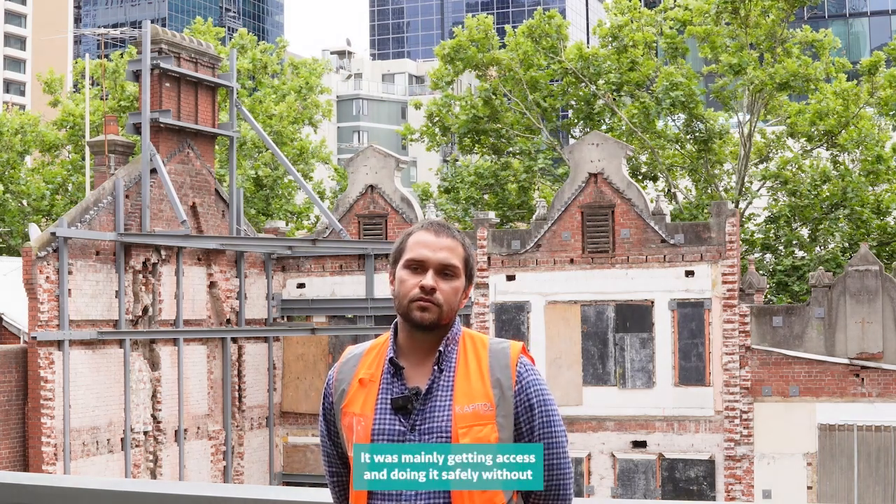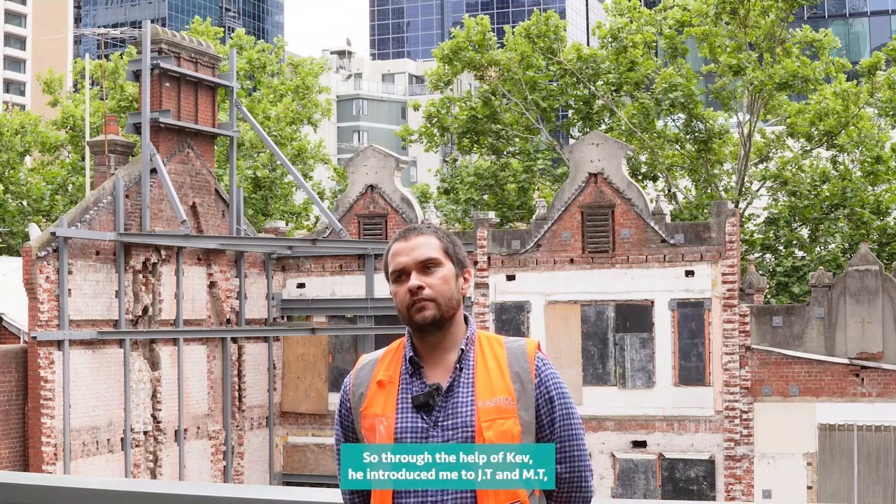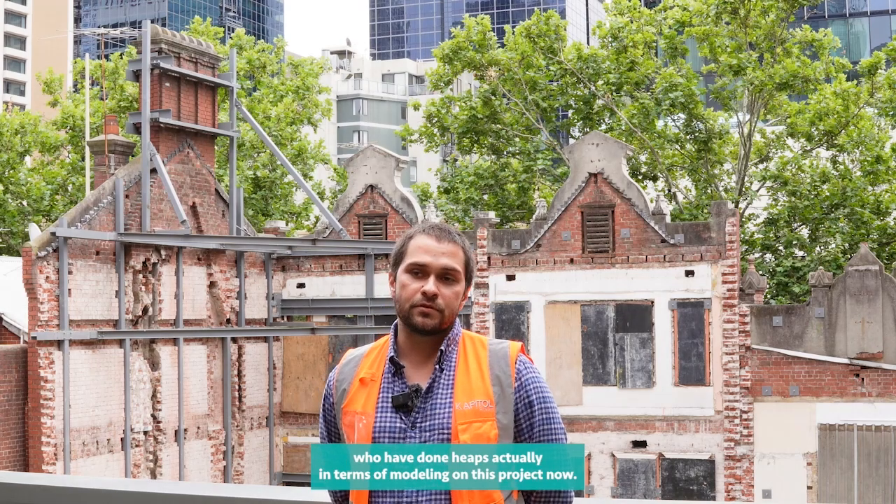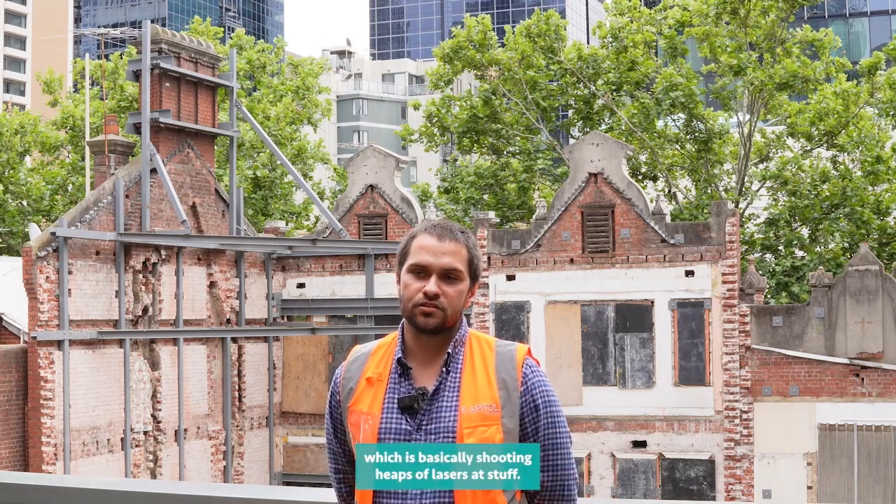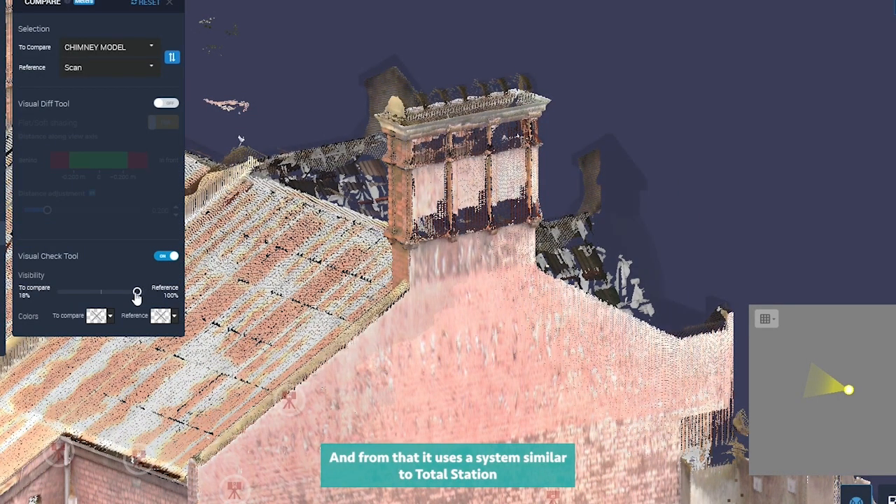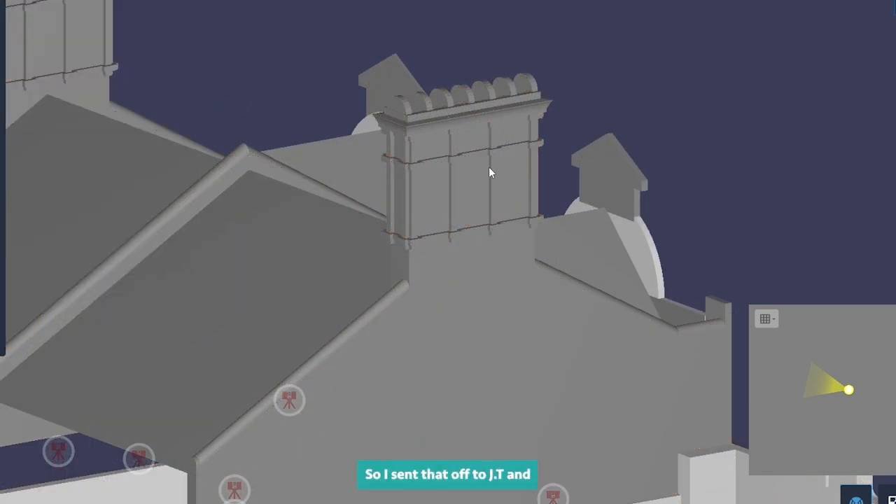It was mainly getting access and doing it safely without causing any danger to the public or those working on site. We were put onto point cloud surveys by Kev, our design manager. Through the help of Kev, he introduced me to JT and MT, who have done heaps actually in terms of modelling on this project now. From that, we were told to get a point cloud survey, which is basically shooting heaps of lasers at stuff. It uses a system similar to a total station to geographically locate where those lasers hit. So I sent that off to JT and MT, wondering what would be produced from it.